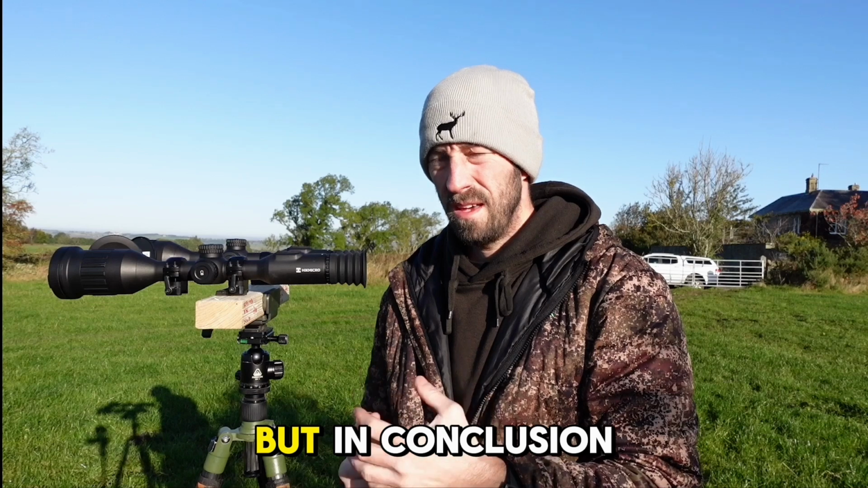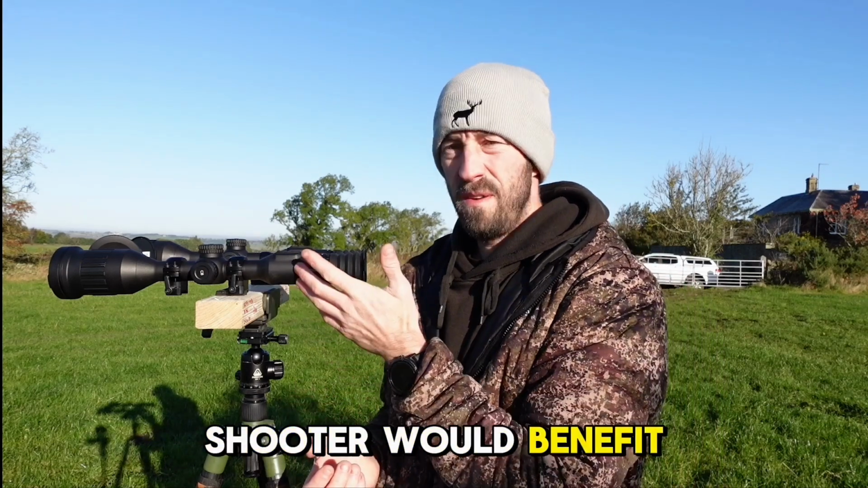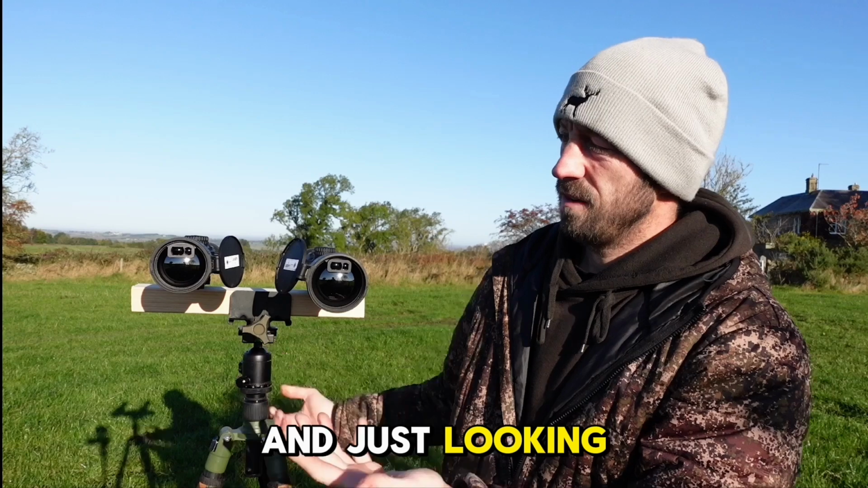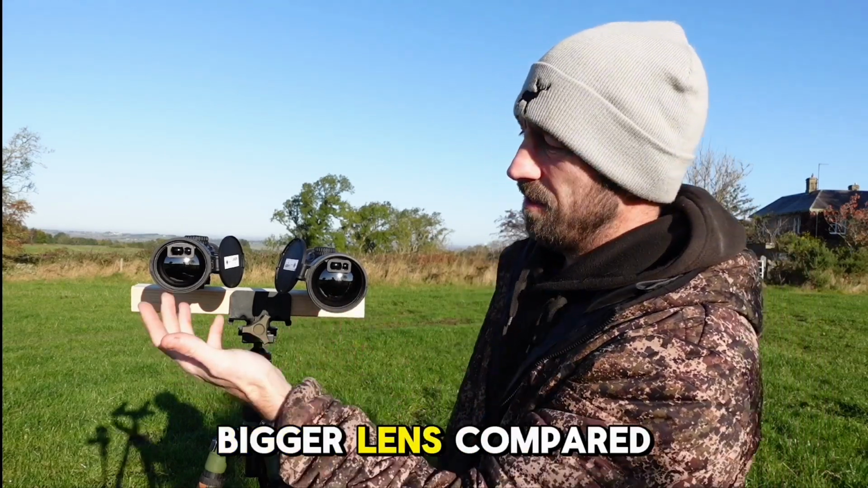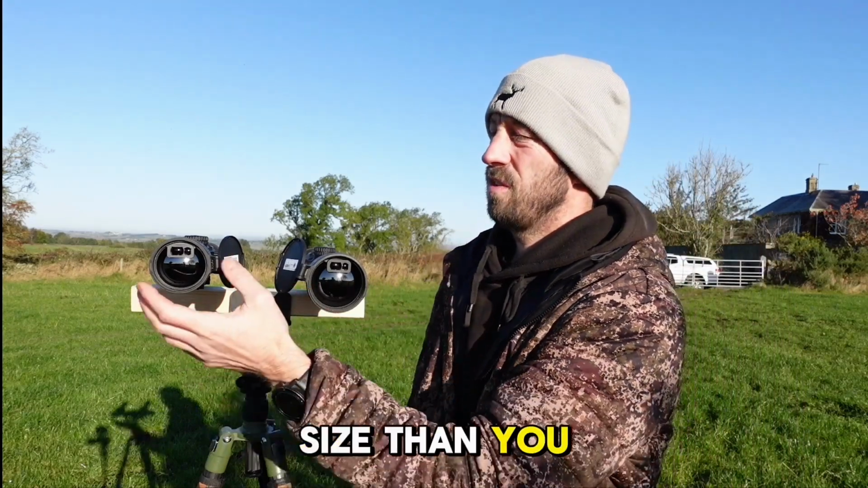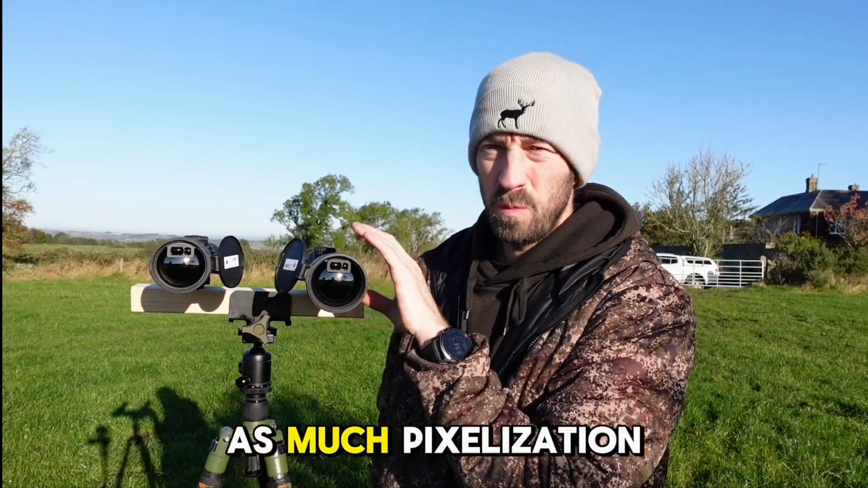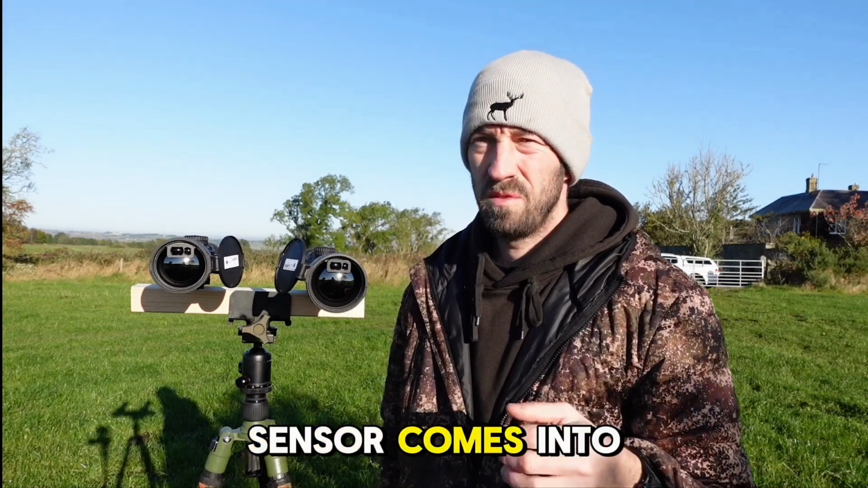But in conclusion there, as I said, the longer range shooter would benefit more from the SX model, and just looking, you can see why. Lot bigger lens compared to the 50. You're getting a lot more performance out of that lens size than you are that one. Now obviously, over the 300, 400, 500 yards, you're not getting as much pixelization with the SX. So that's where the 1280 sensor comes into it.